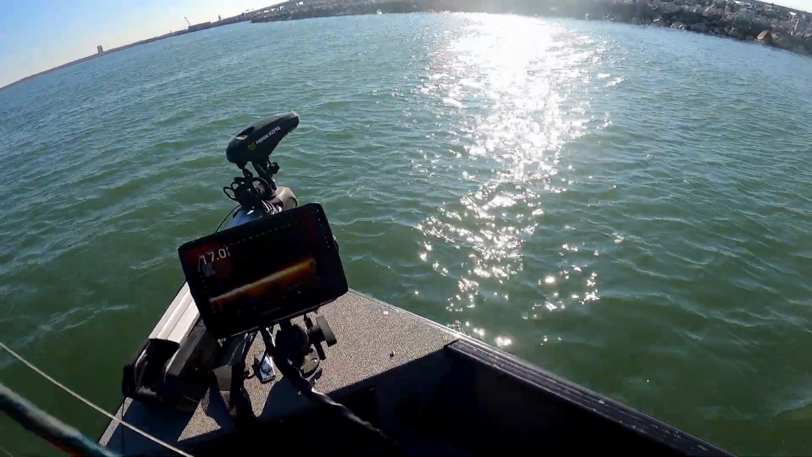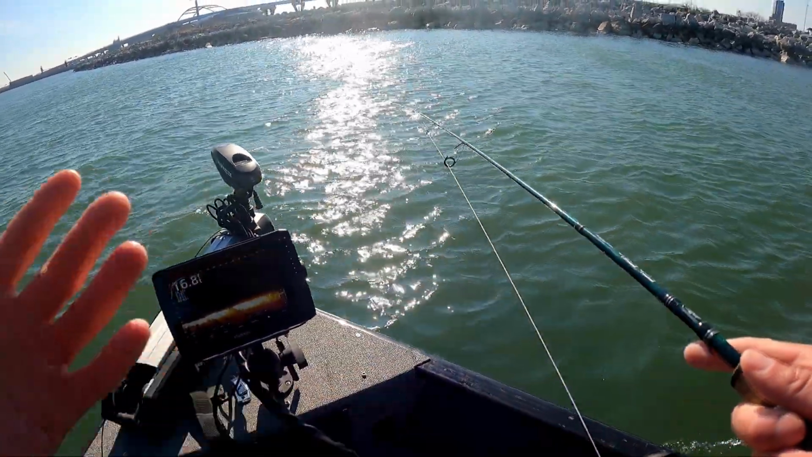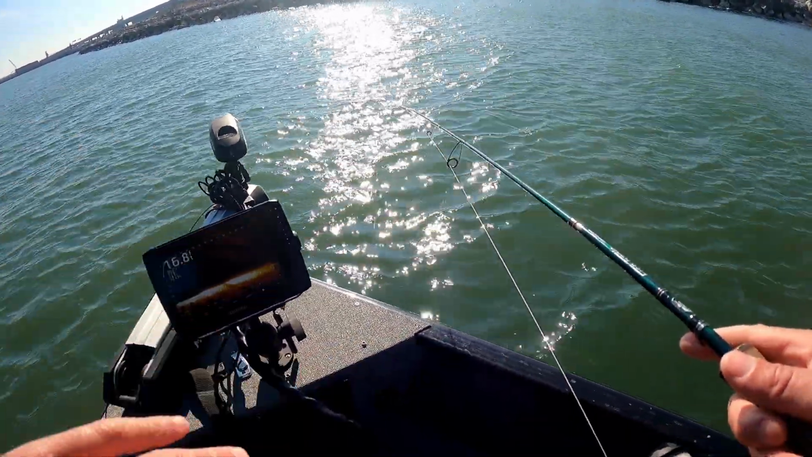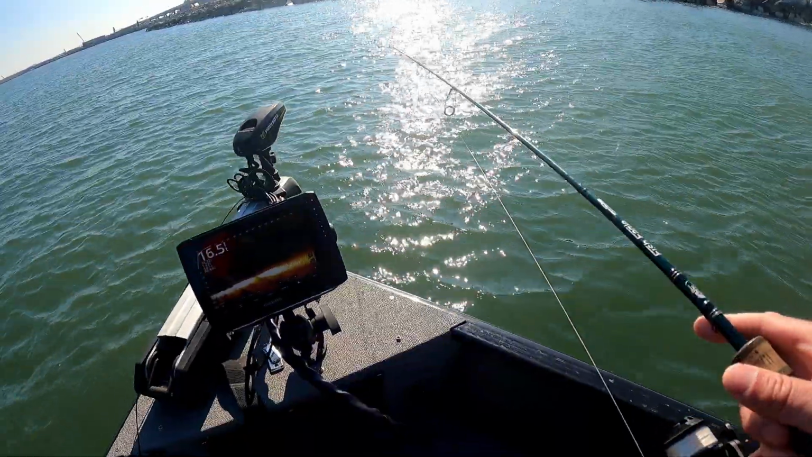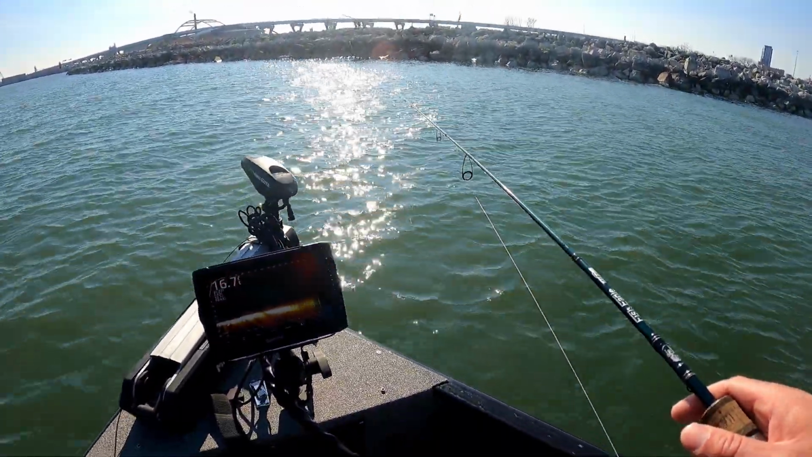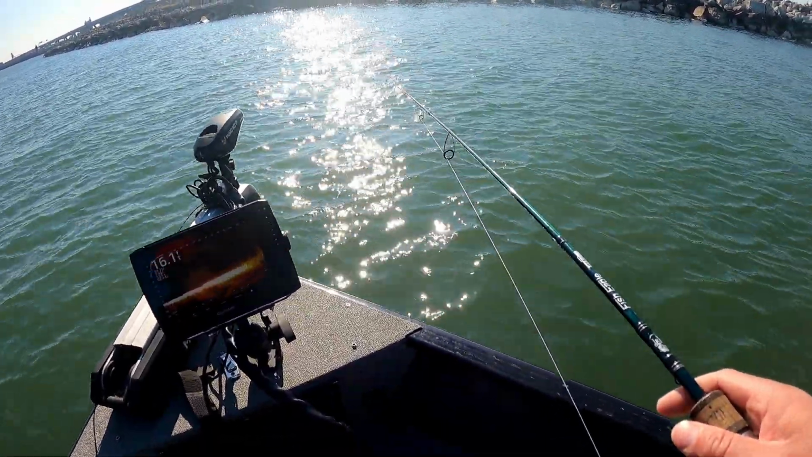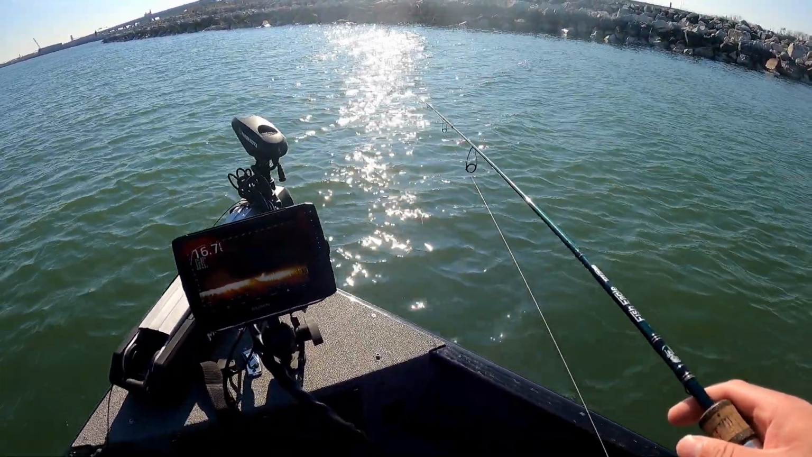Really utilize what you do have. If you have a Helix or some sort of Lowrance, or just a down imaging or side imaging system, run the shorelines, run different stretches, different contour levels, different depths until you see little pods of fish, or better yet, bait. If you see bait, there's going to be trout around. So this time of year, that's kind of what you're looking for.